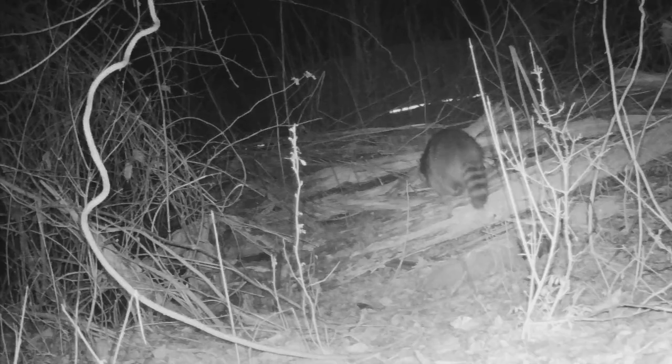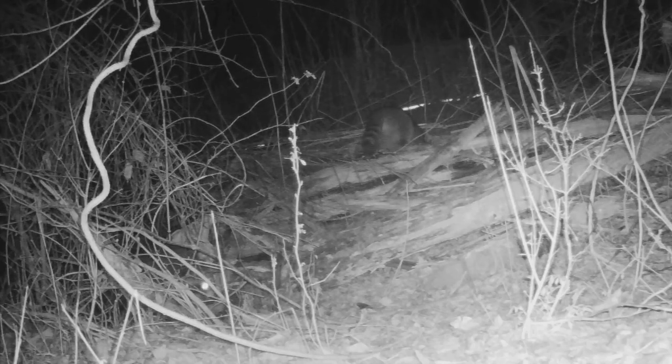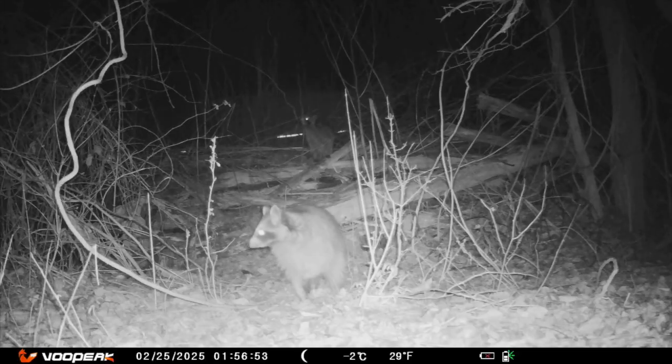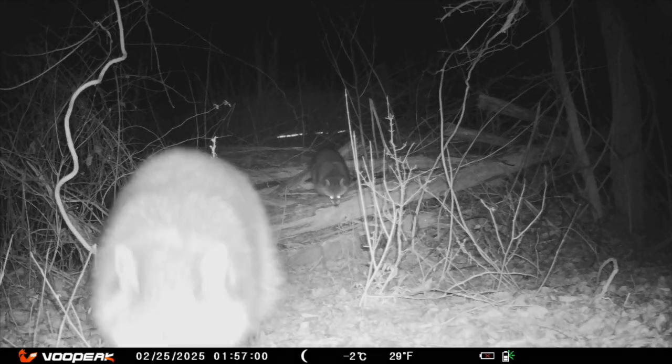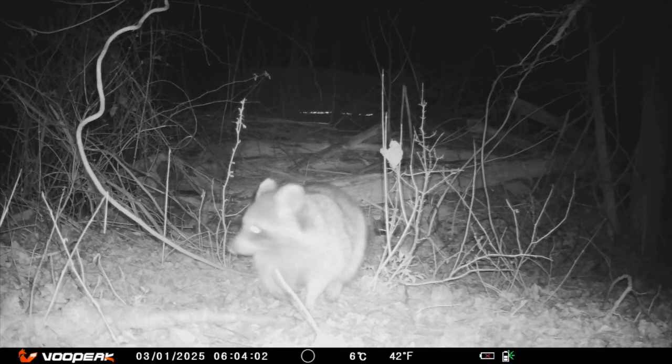Raccoons don't form long-term pairs. During mating season, usually late winter, early spring, males will seek out multiple females to mate with. Males may stay near a female briefly during mating, but they don't stick around to raise the babies. After mating, the female raises the kits, or the baby raccoons, on her own. She'll care for them for 2 to 4 months, sometimes even longer if needed.